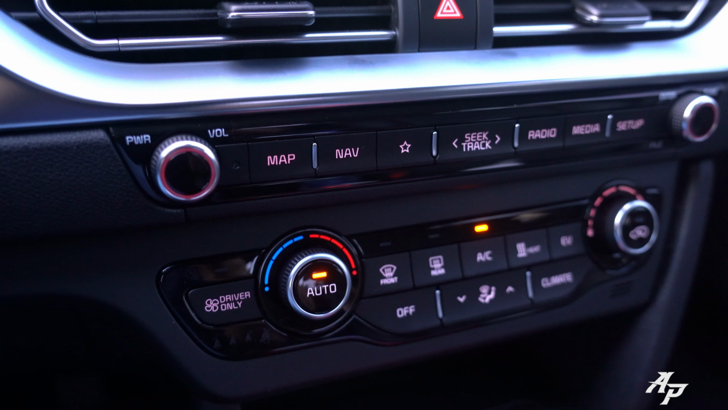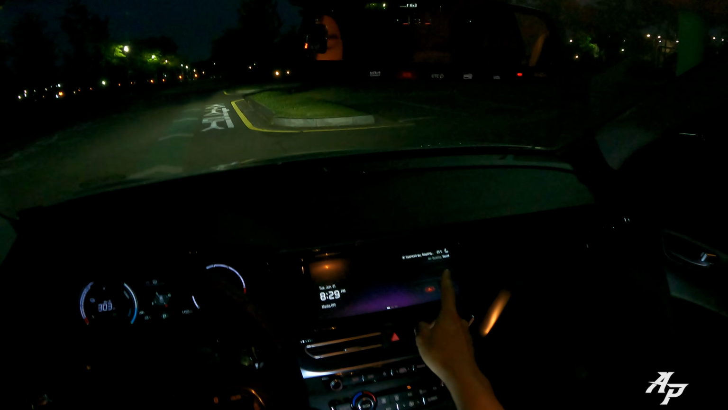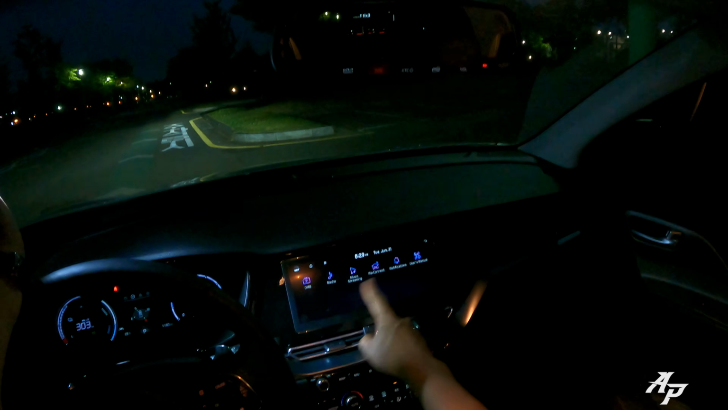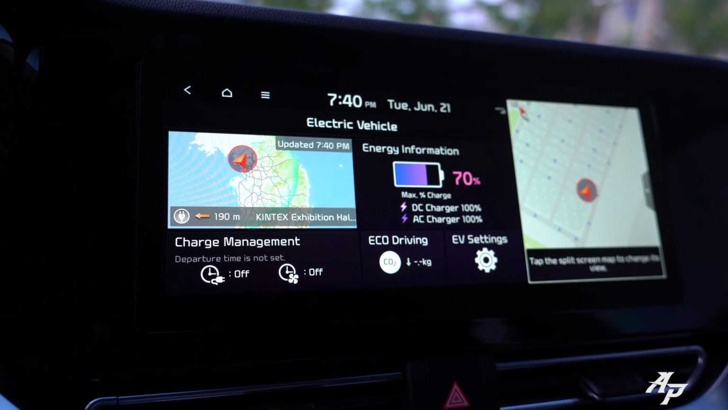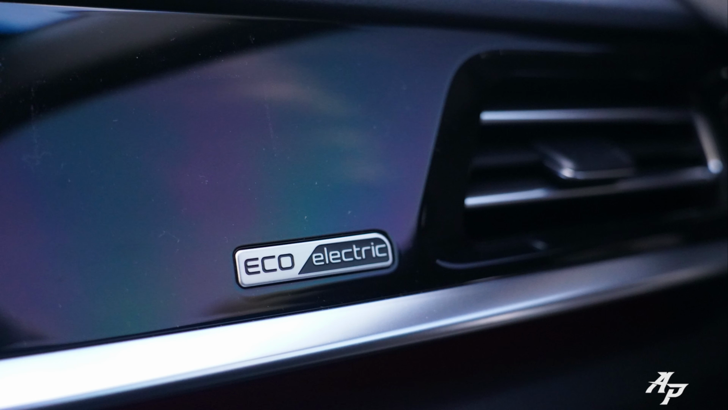Same looking climate media control, but now it comes with the 10-inch infotainment. It used to be 7-inch or optional 8-inch, but this actually looks pretty large. It looks small in something like the Genesis GV80, but that's because Genesis has a much larger one. But this looks quite nice in the Kia Niro. It says electric over there.